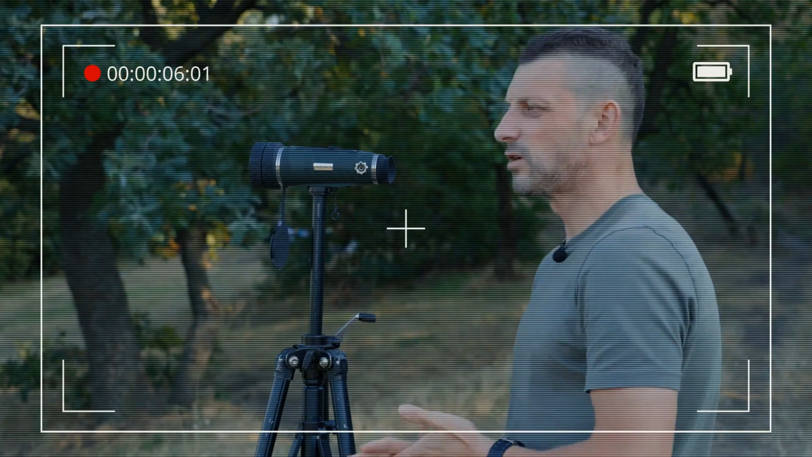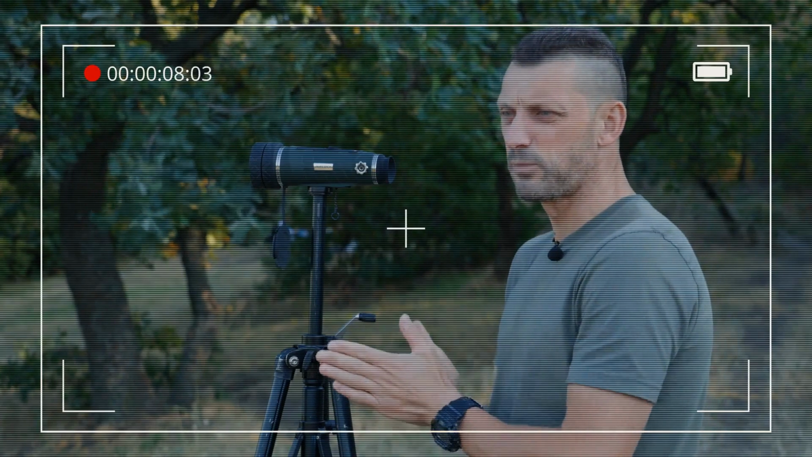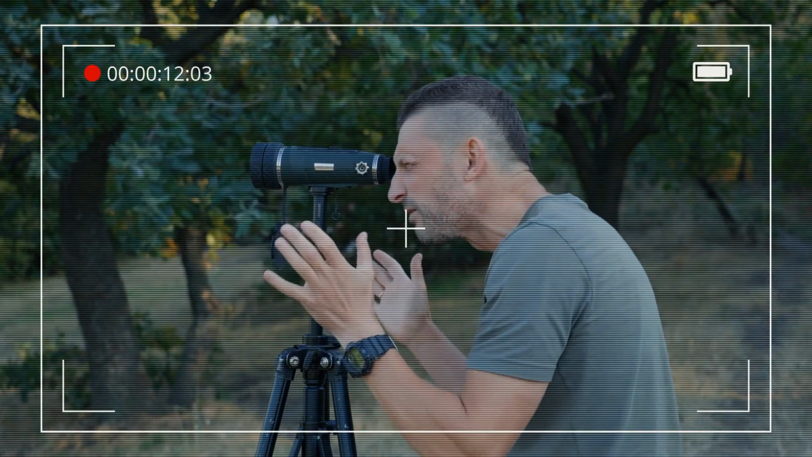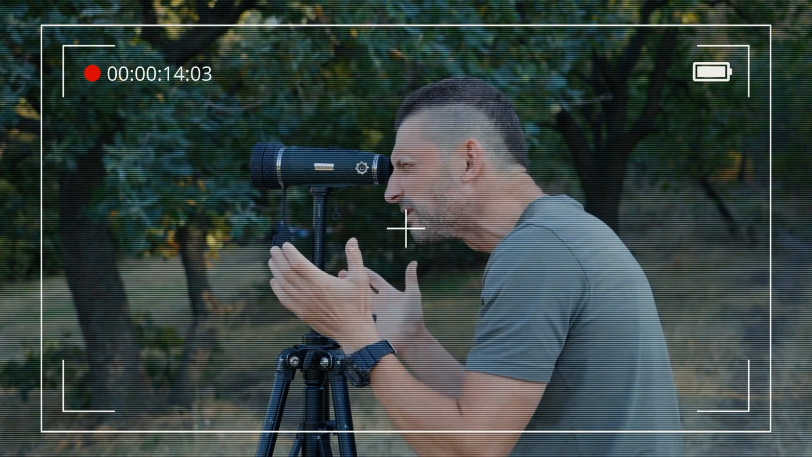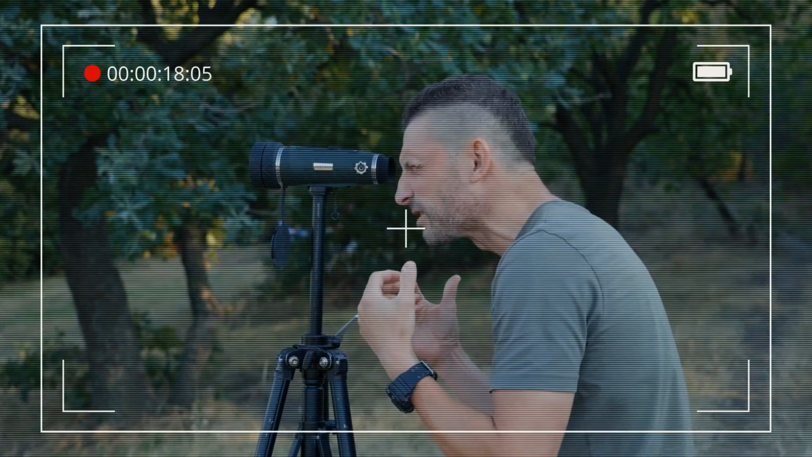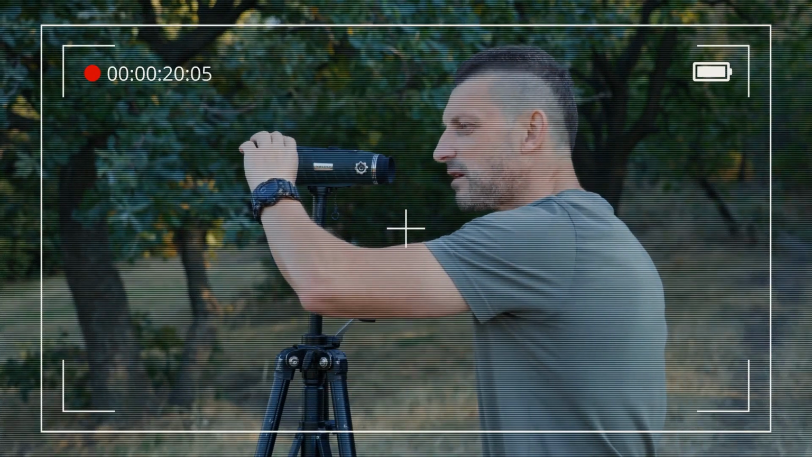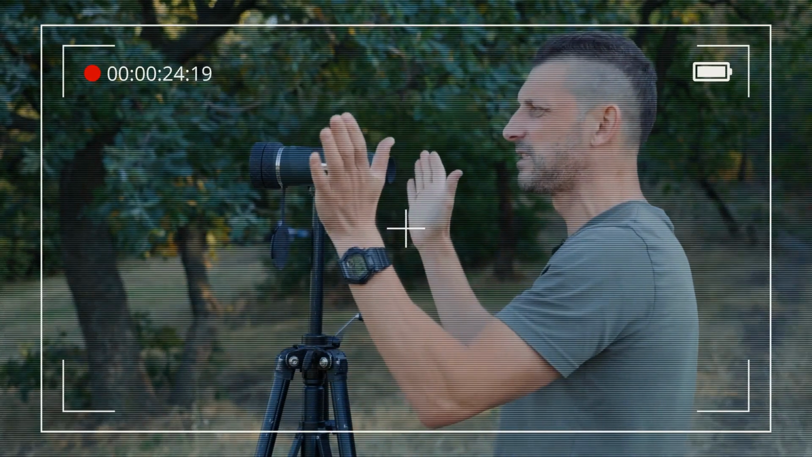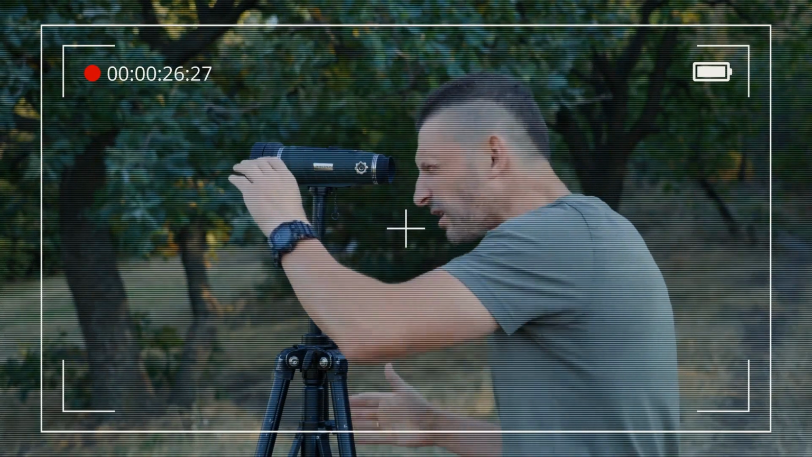I'll start turning it right away. What does it give us in practice? In this position, we see widely, but relatively close. No, not like that. Once again, close, let's say. No, relatively far or close. We see far, but with not far close.